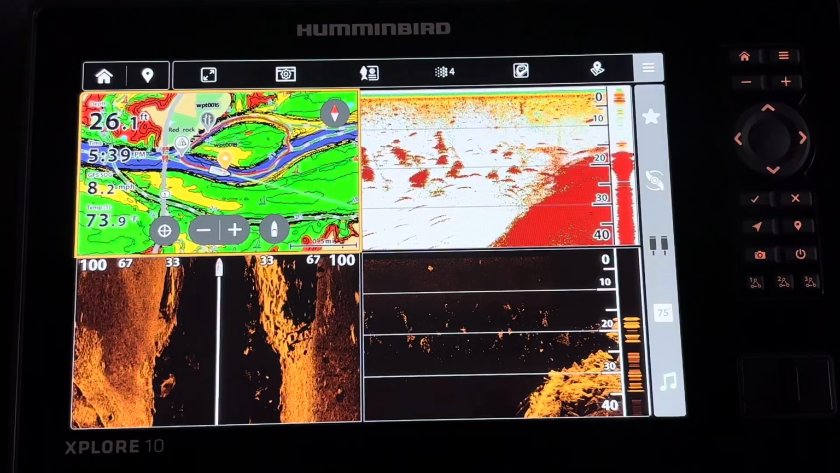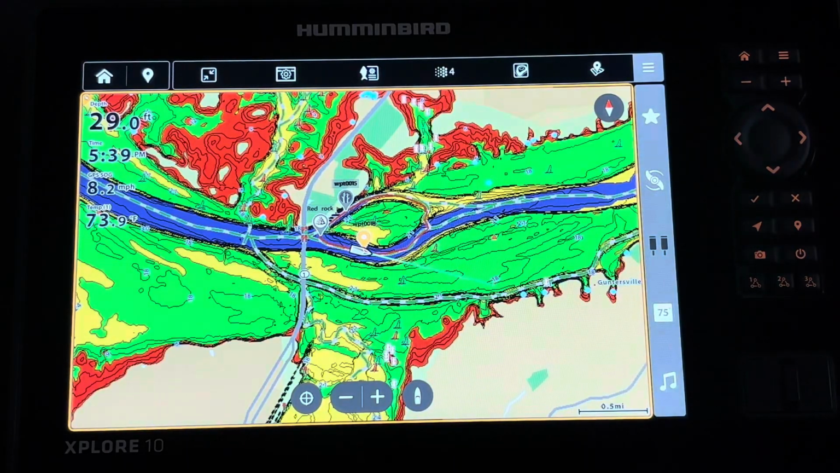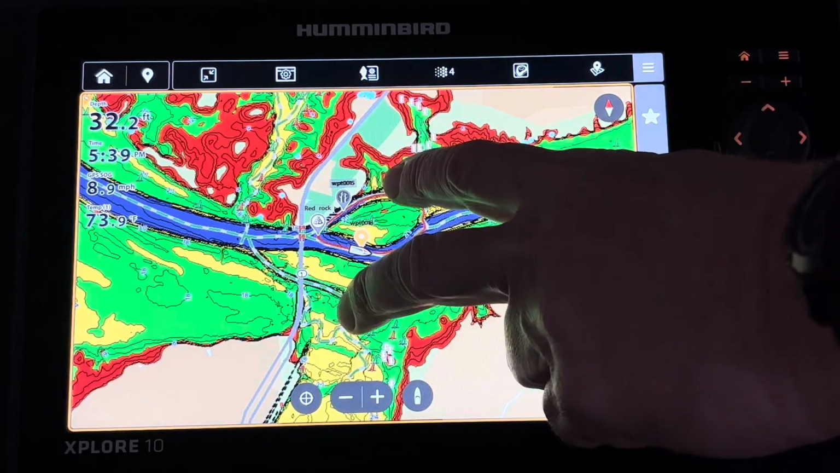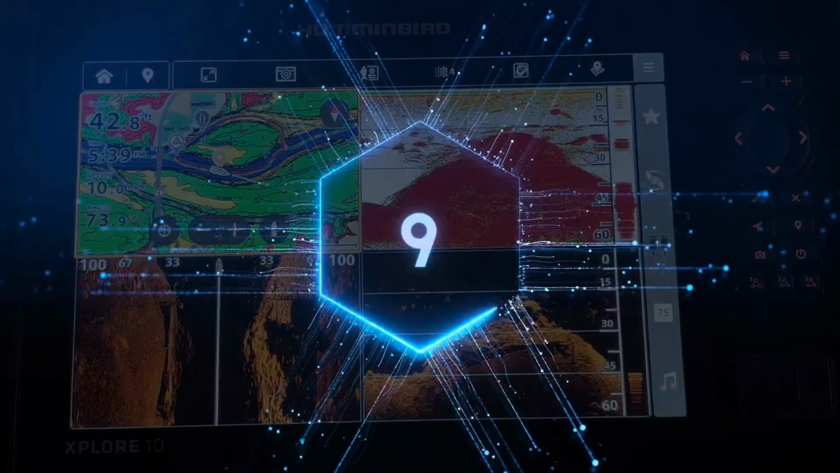If I want to expand one of the panes, I simply take two fingers, hold it on, and you see that it jumps very quickly to the enlarged map. If I want to bring it back to the 4-pane view, I simply put my two fingers back on, and you can see that it goes right back to that screen.